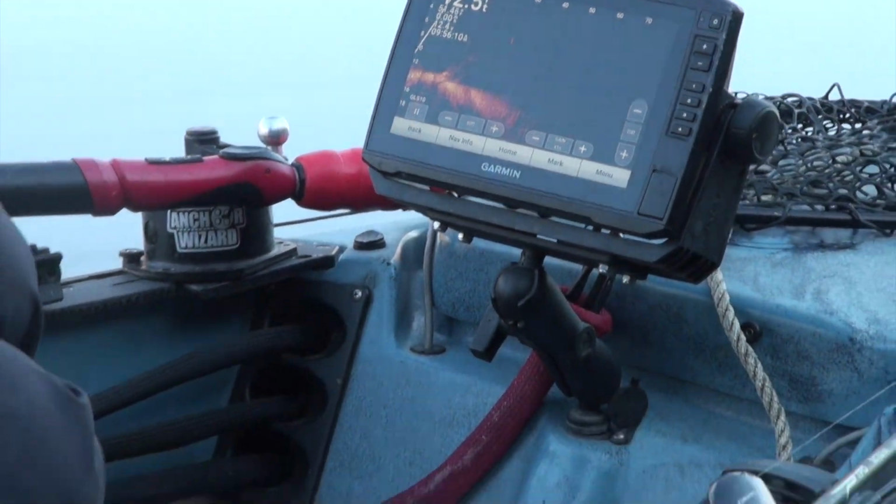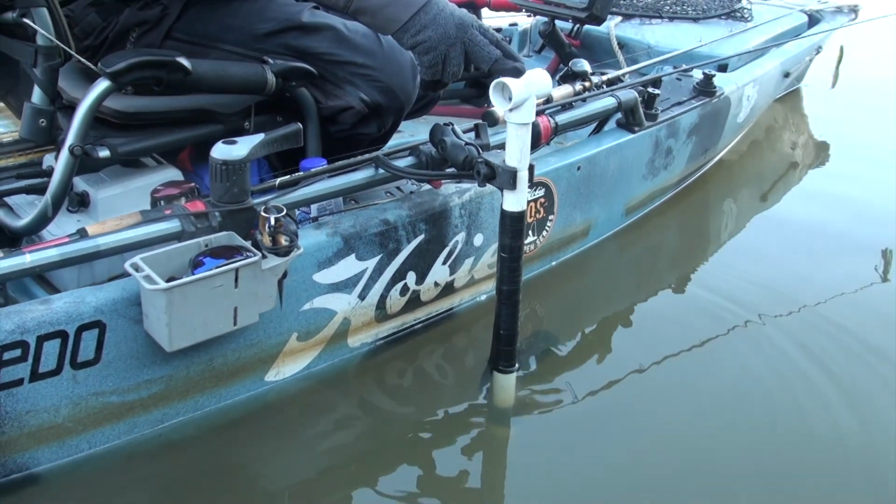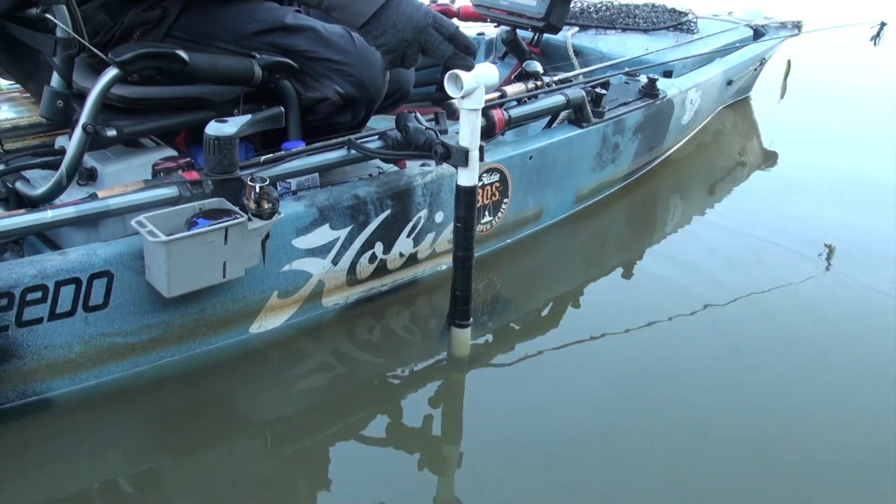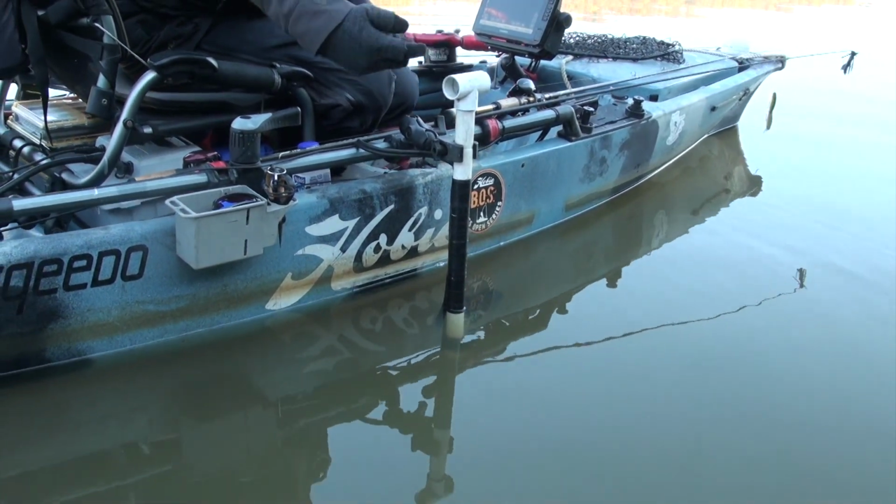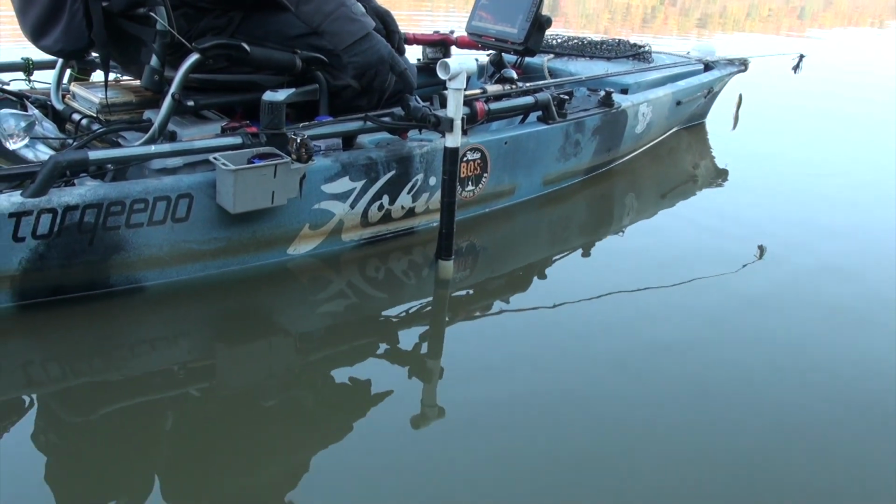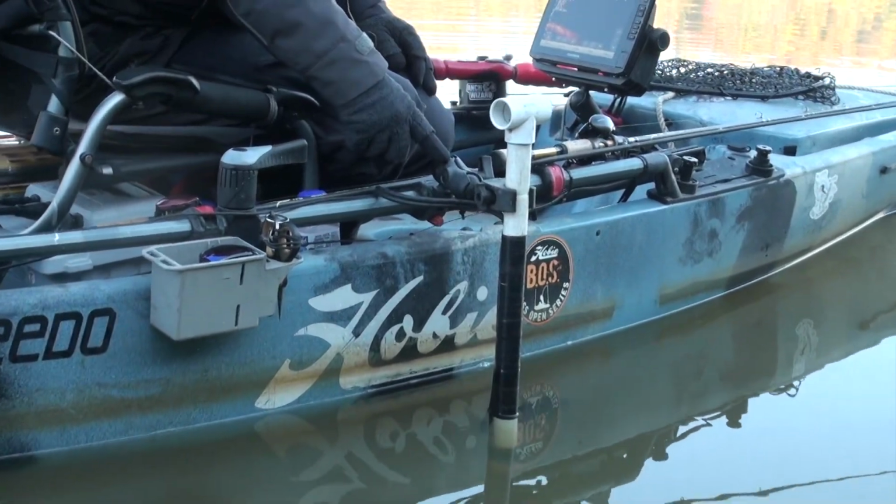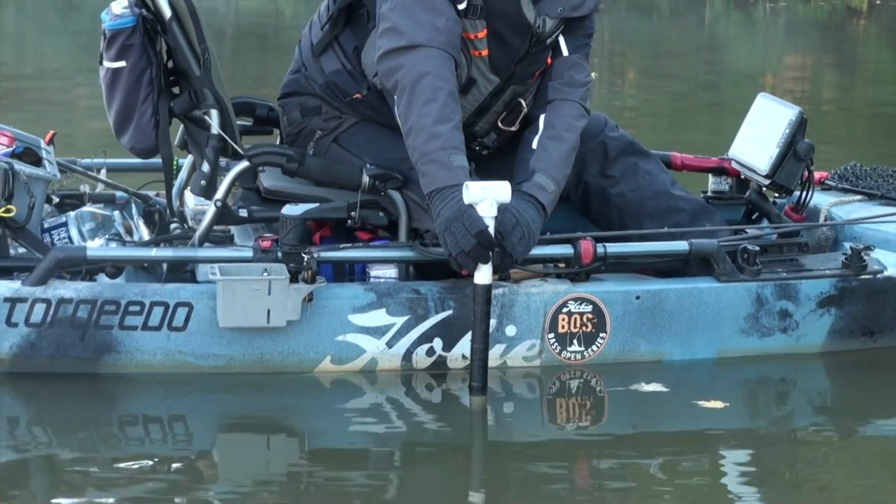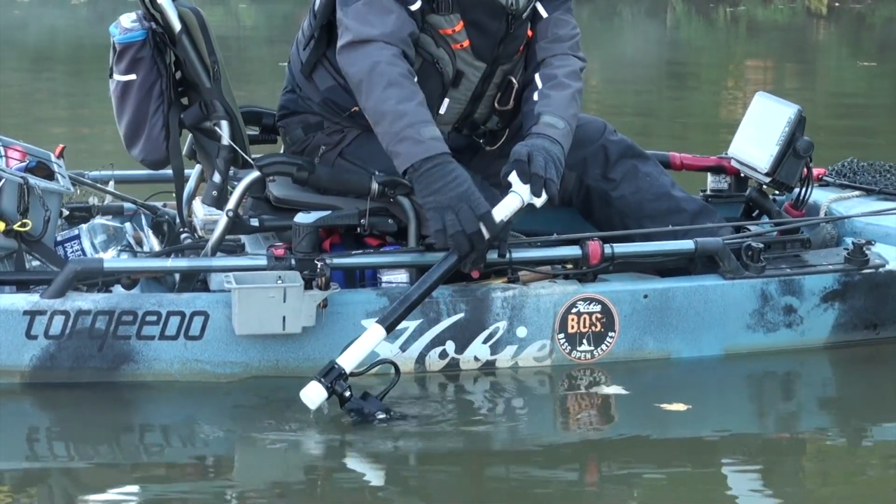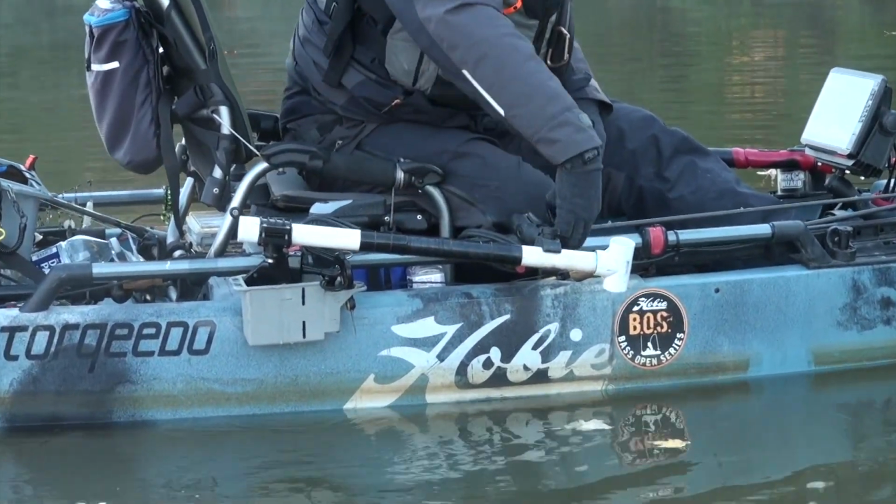What I have set up here on the kayak is a 1-inch PVC pipe with a T-handle. What this T-handle is pointing is telling me where I'm pointed. I have it set up on a Ram claw mount with a 1.5-inch Ram ball on the short arm, and that allows me to flip it up and put it inside here when I'm not using it.